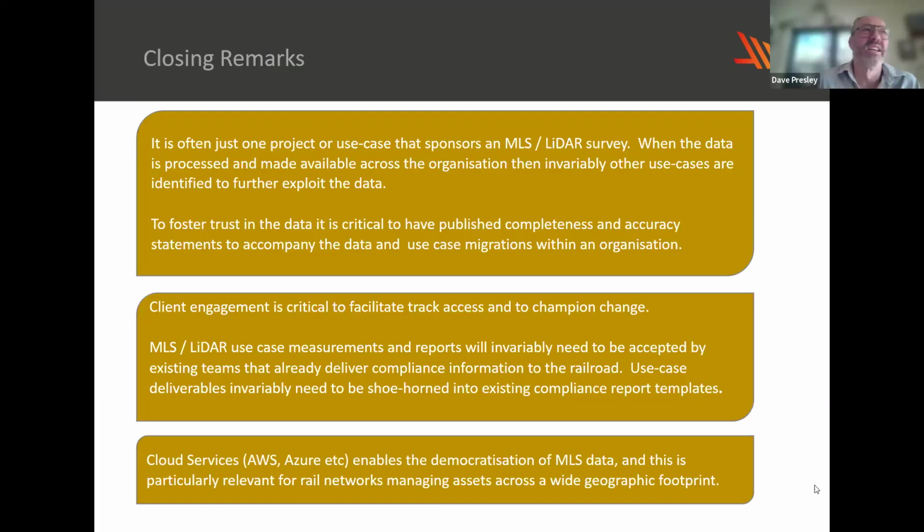Often an asset survey sponsors the initial MLS project, but then signal sighting or platform or ballast or overhead wire or retrofitting leaky feeders through tunnels are identified as value adds that can be taken and used to exploit the point cloud.